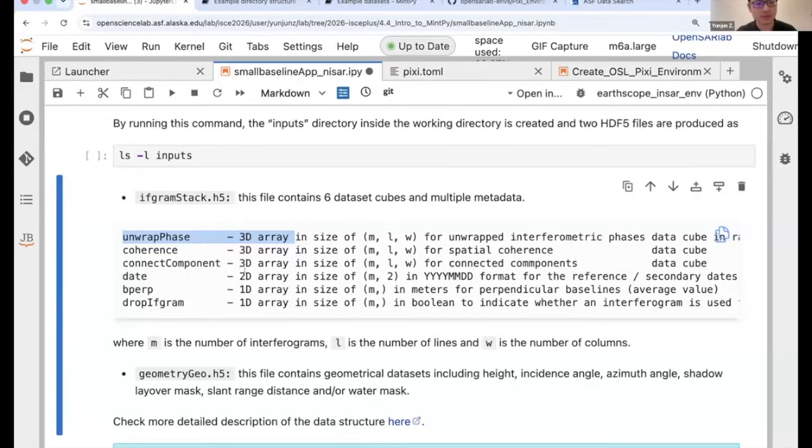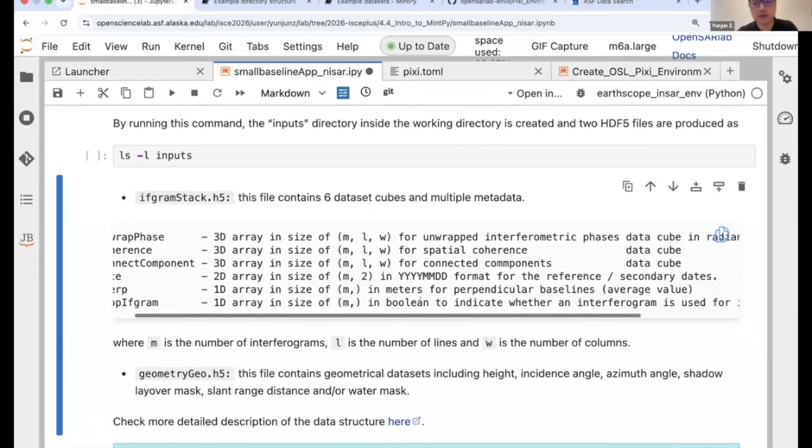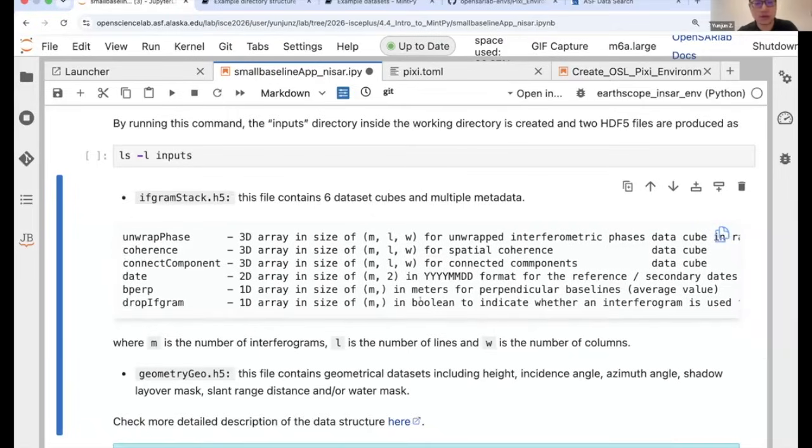And we have another 2D array for the dates, which is the reference and secondary dates for each pair, and the perpendicular baseline for each pair. And the last one here, the dropIfgram, is just a flag matrix to identify which interferograms we want to use and which interferograms we want to exclude for the various analyses. One core thing is whether we want to use specific interferograms to do the SBAS inversion.